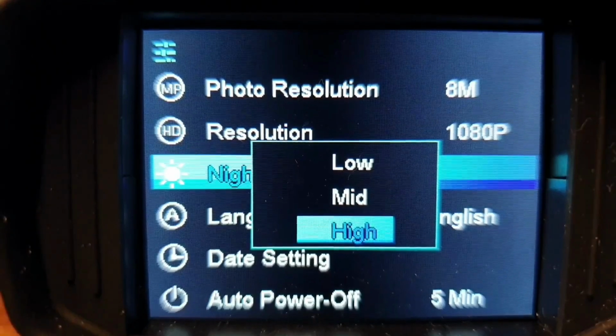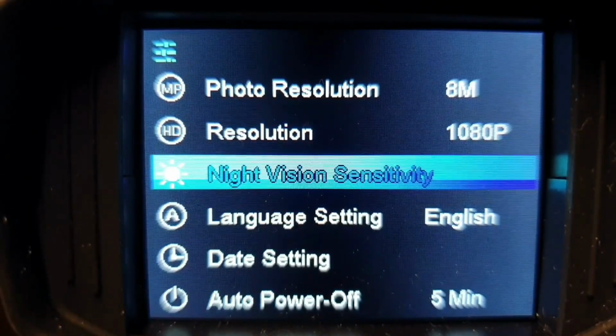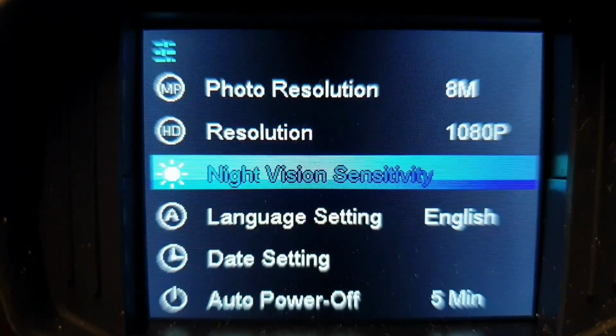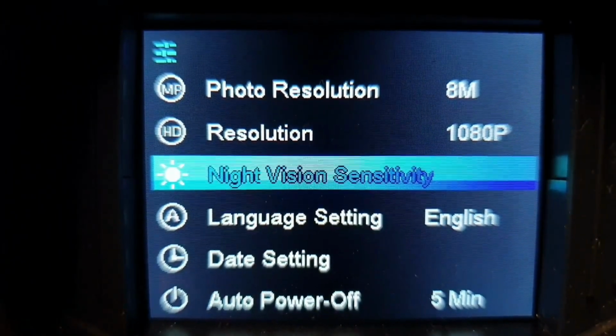If you only want that sensitivity on mid, go up, hit the mid, hit the shot button, and now if we move down you can see that night vision sensitivity level there. Go back up and highlight it and you'll see that set at mid. So that's how easy that is to do the menu.